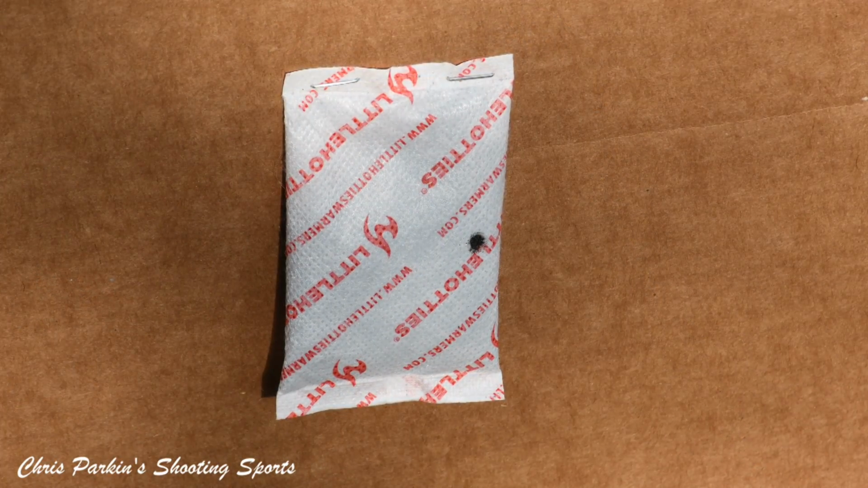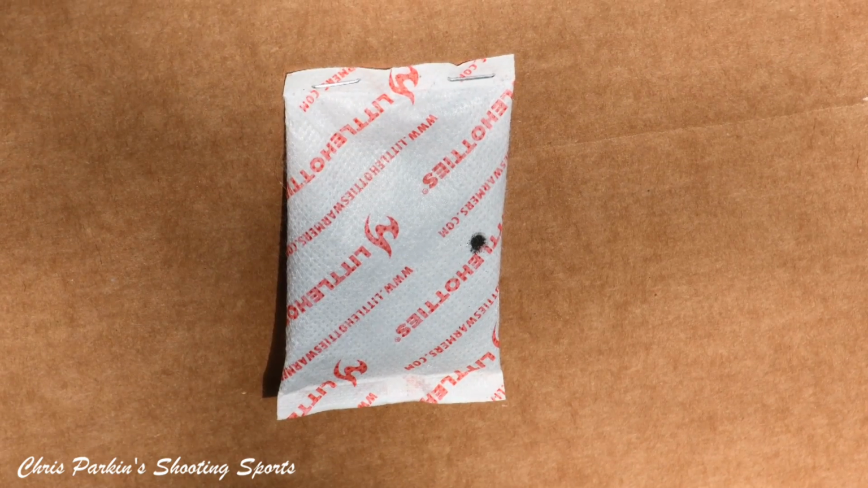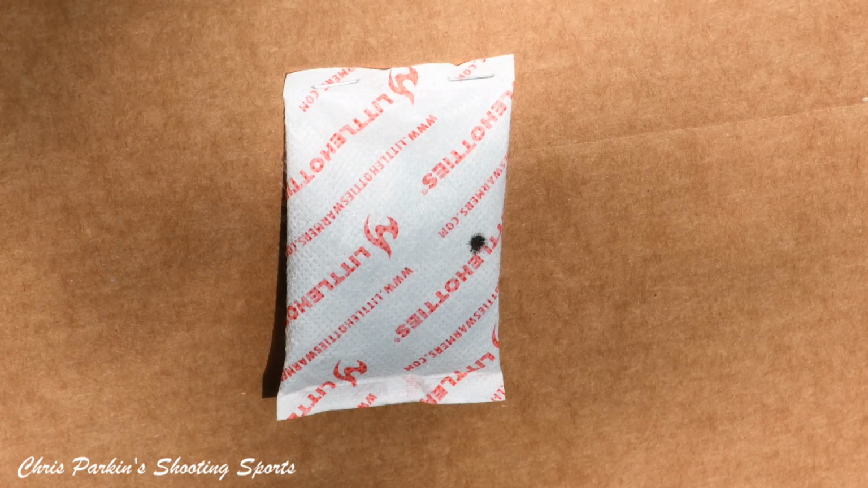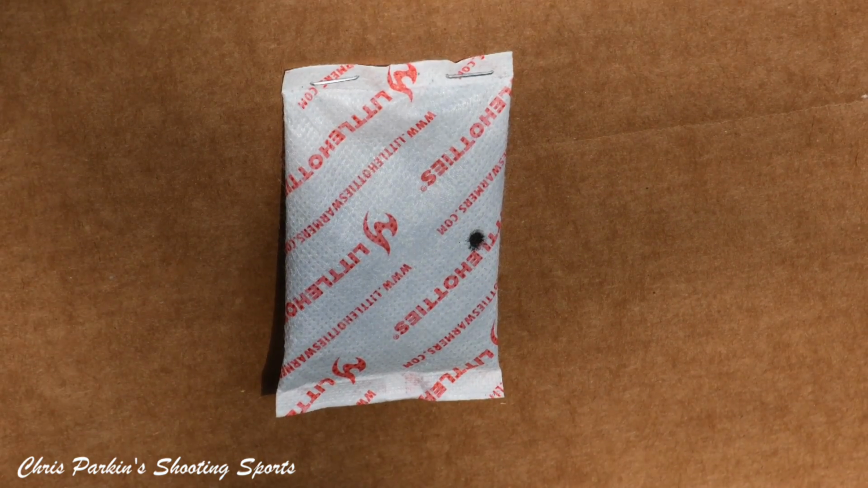I would always recommend putting a heat pack on laterally like that. If you put it on diagonally and happen to hit the very bottom corner, all the powder inside will drain out immediately. Whereas laterally like this, you have got a bit of a second chance that it won't all drop centrally straight out the bottom of the heat pack.